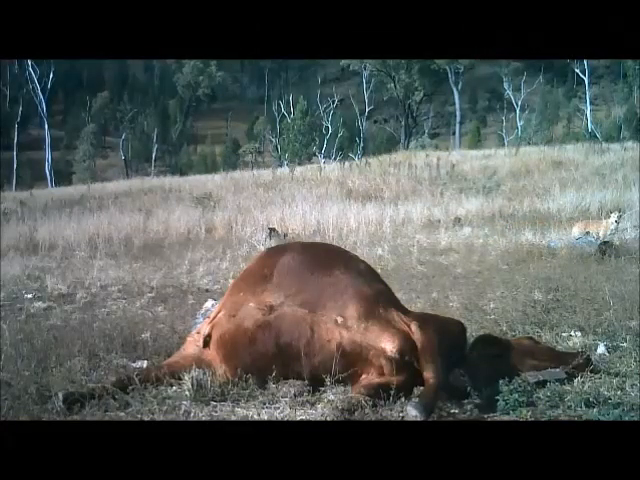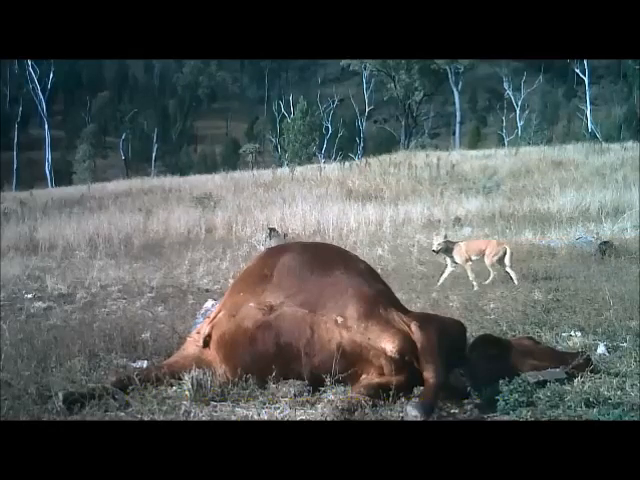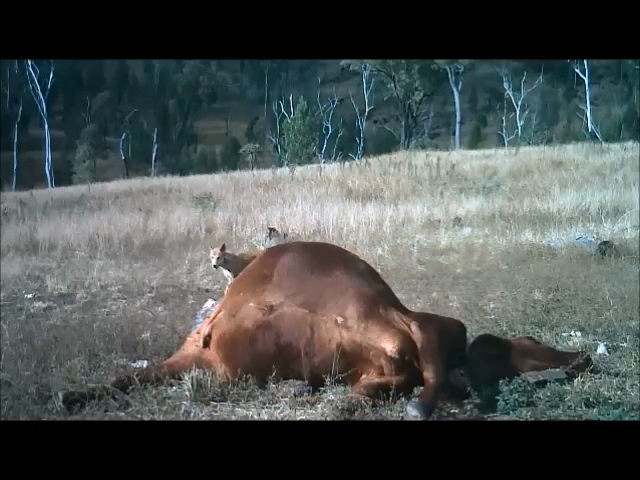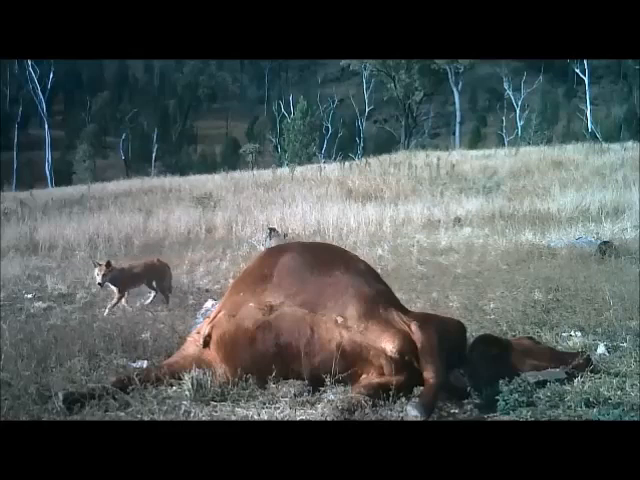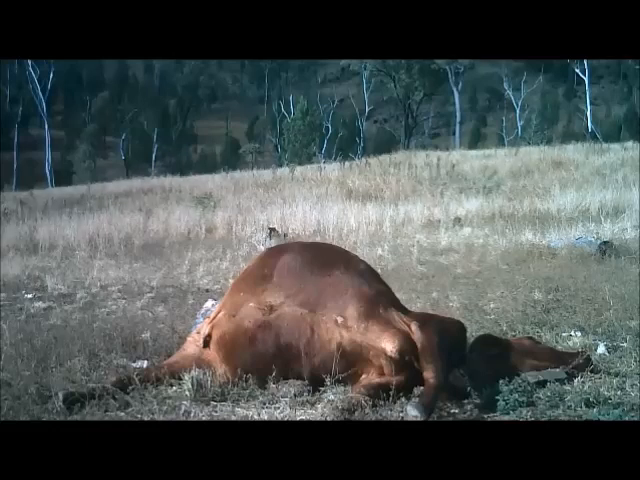This one here is a cow carcass and shows an approaching young dog. This particular dog will have left a pack of dogs and be on its own now, searching for a mate for food. As you can see, very wary of the cow carcass.